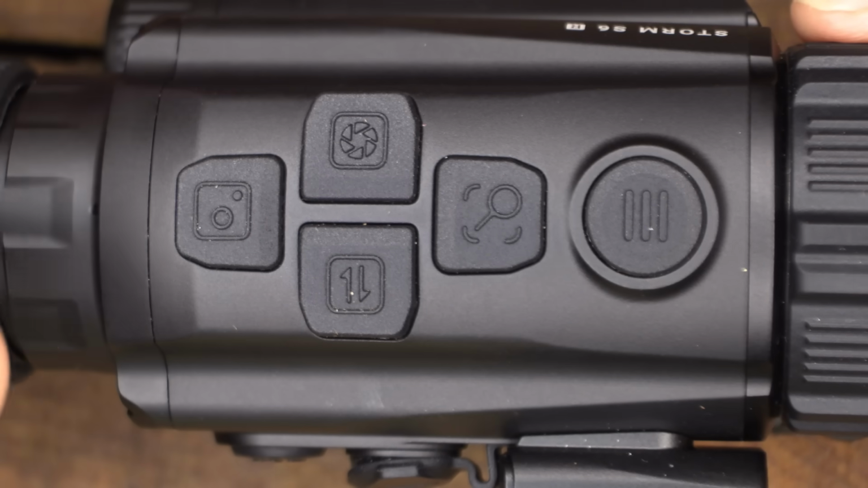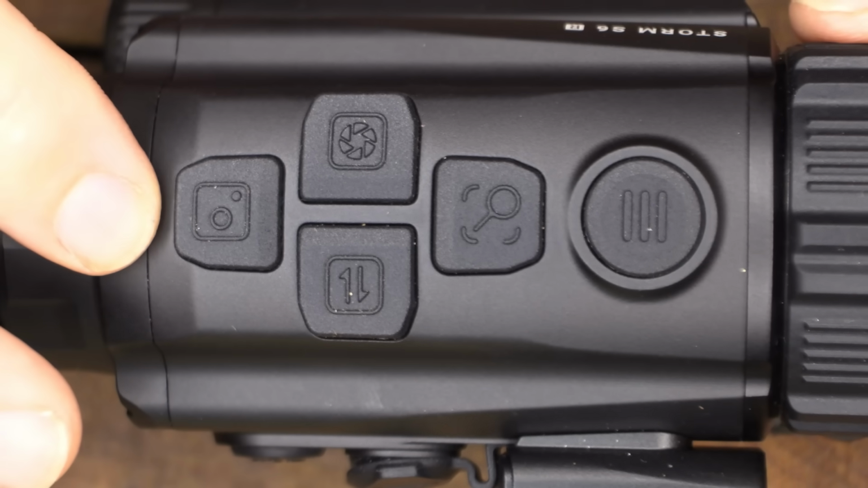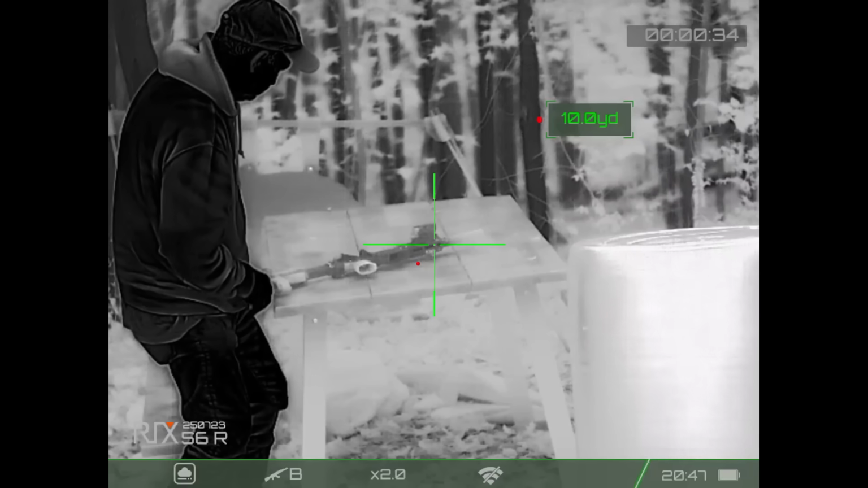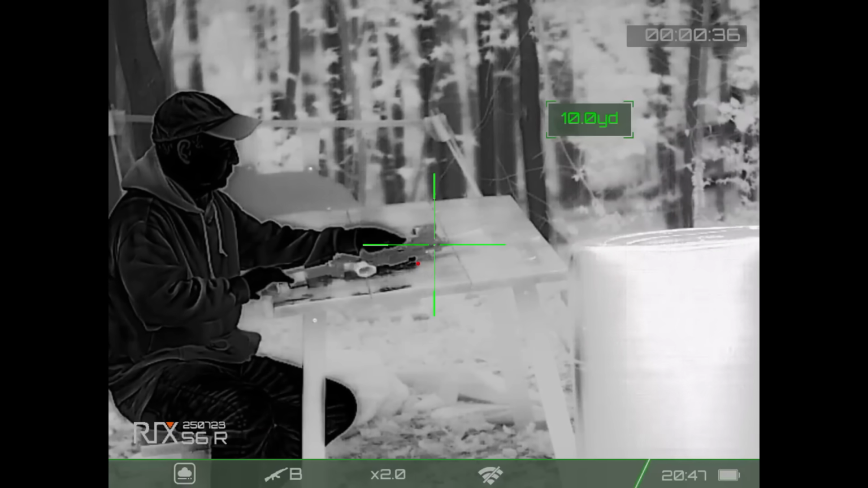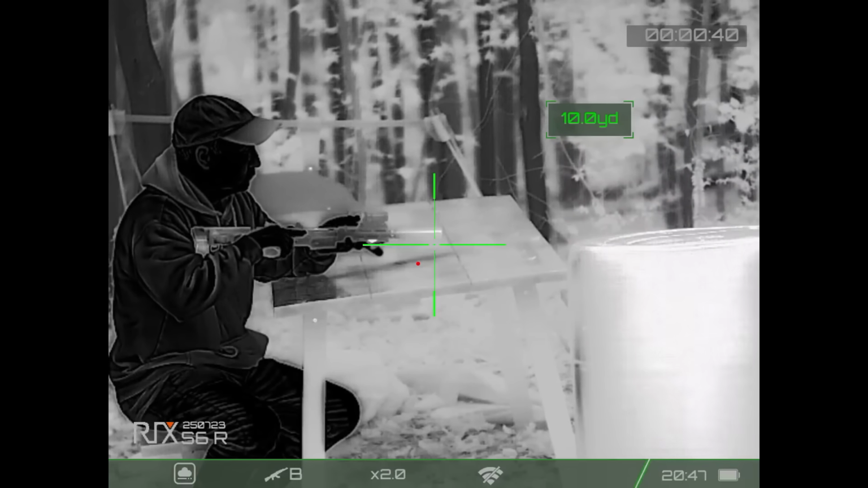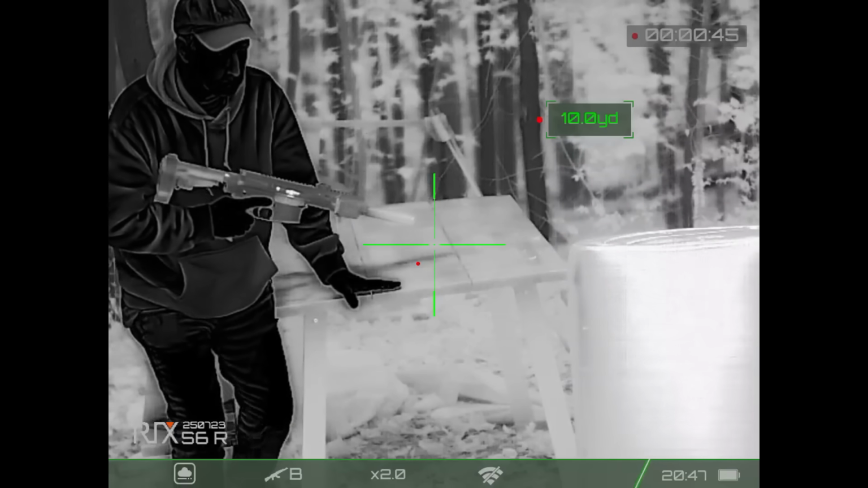I really like this camera feature because number one, it's 1024 by 768 display. So it gives you a really nice big picture if you're going to download this onto your computer. But again, you can also take pictures, and you can download this directly, your USB-C, to your computer or to your phone. And you can download the video and the pictures directly to your phone. And you do that through the app. And you can do live streaming through the app, and again, this is Wi-Fi.